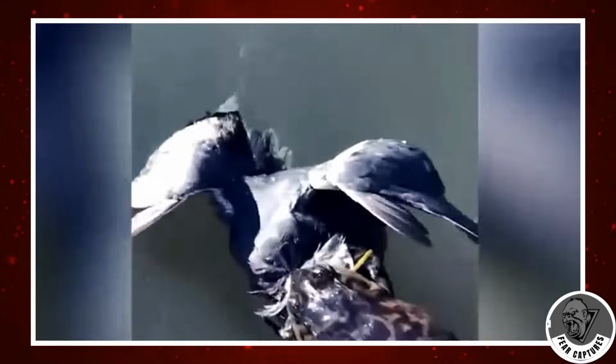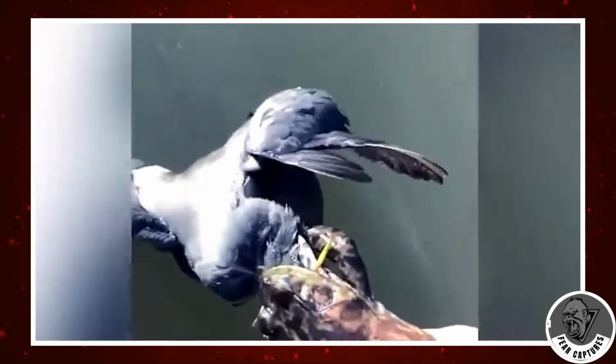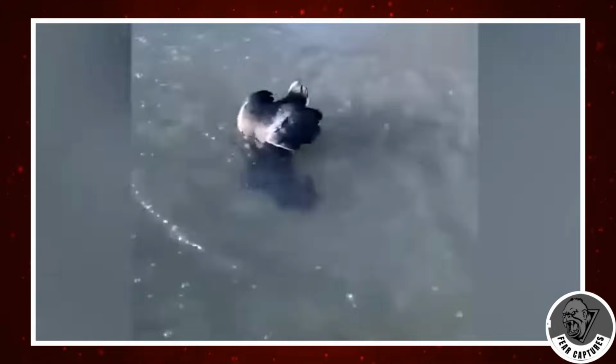Prepare to witness a remarkable act of rescue captured by a bystander in a park. As the observer strolls through the tranquil surroundings, their attention is drawn to a peculiar sight: a duck submerged in water, seemingly unaware of the peril it faces. Upon closer inspection, it becomes apparent that a large toad has latched onto the duck's beak and face, threatening to